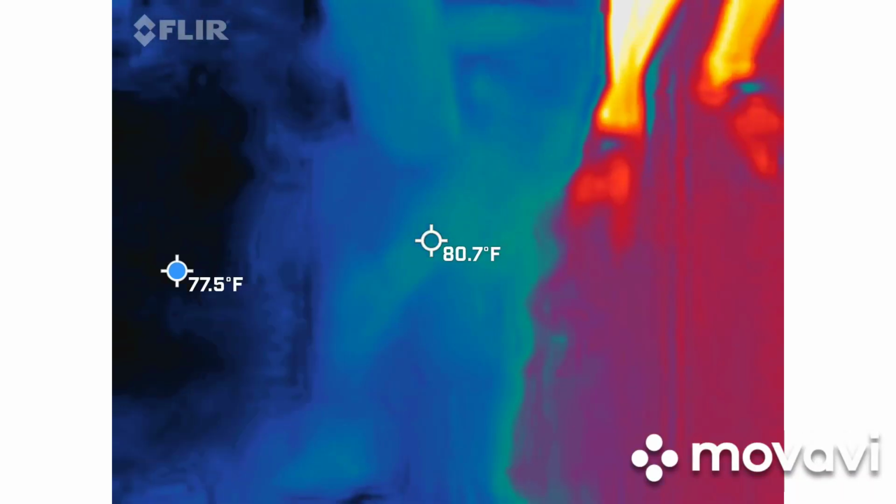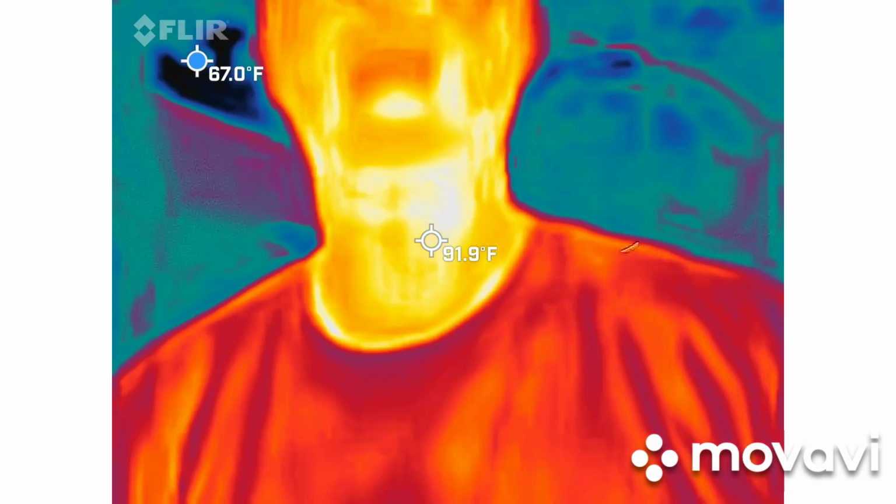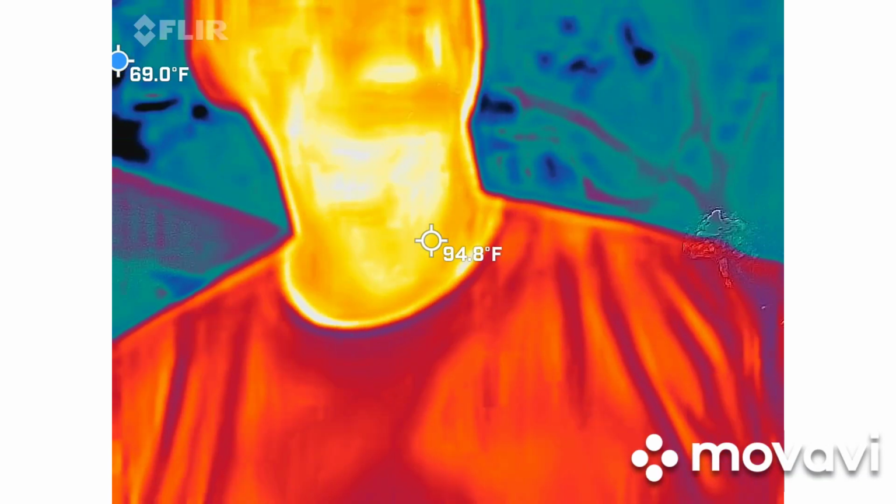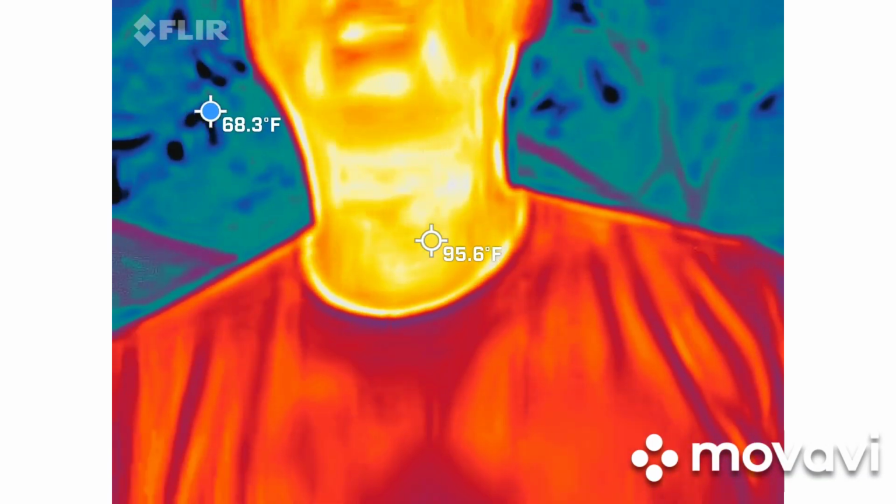So first thing we're going to be using is thermal imaging. Cool. So thermal imaging, you guys can see me in that camera. Oh, good. I don't have to wave it around. Good. Right. So with that said, I should be orange, red, and yellow. There's going to be a little blue dot that bounces around that gives us the coldest spot on the frame at that given time.